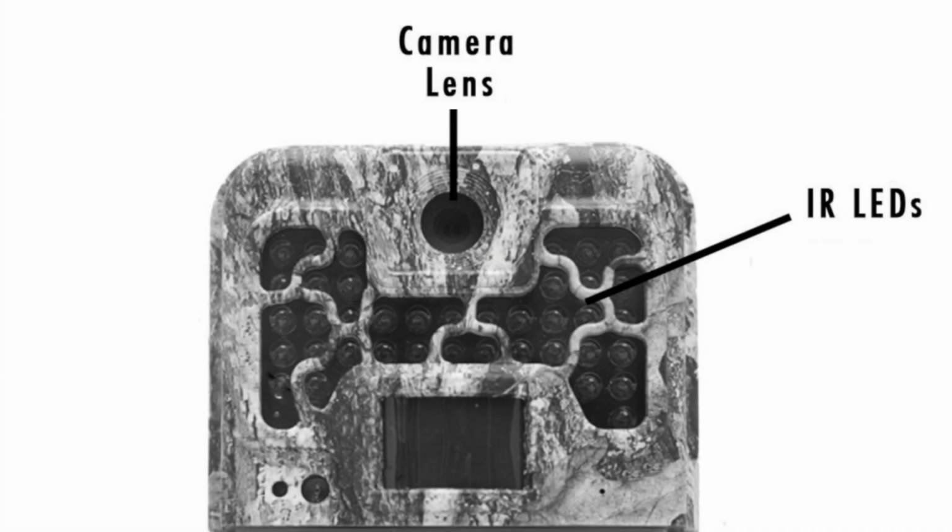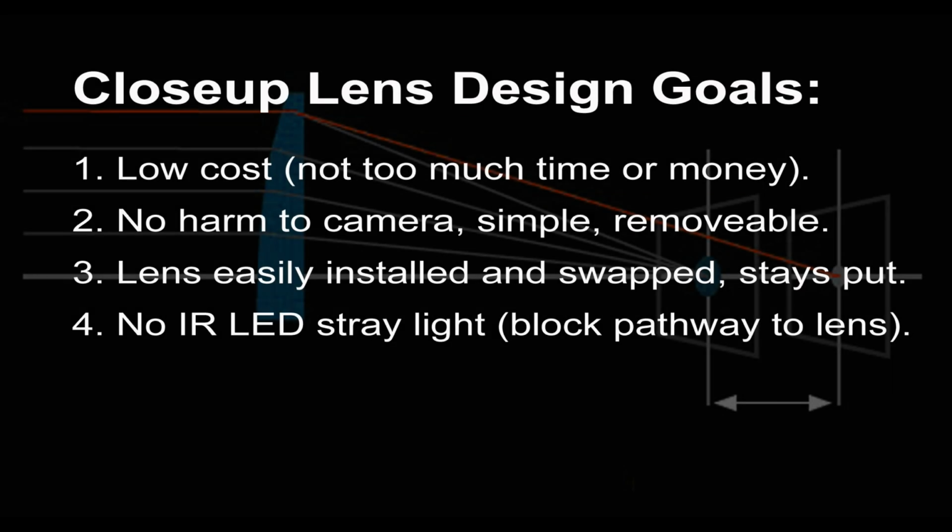You can see that these IR LEDs are all around the lens. And if I stuck something out in front of the lens, it's possible that IR light could leak in from the sides, and that would really be a bad thing. So the design has to somehow block that.